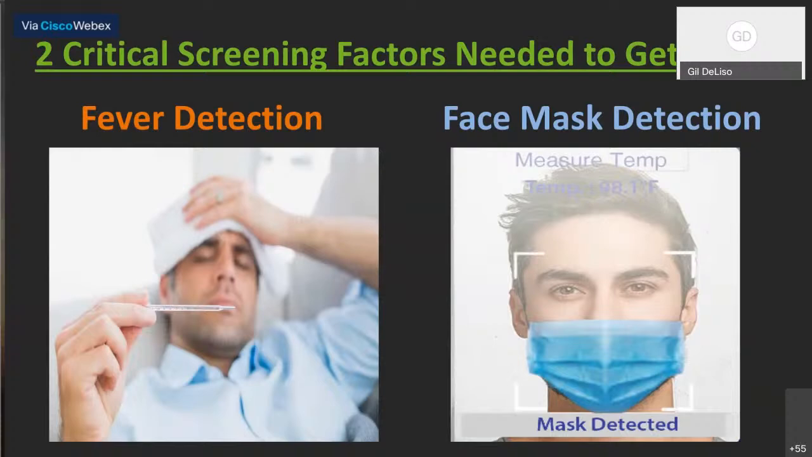So what we do with our system is we go after both face detection and the mask detection, as both screening functions and as part of the identification process, because the ZK software and the devices allow you to associate a prox card number or user identification number with their screening.